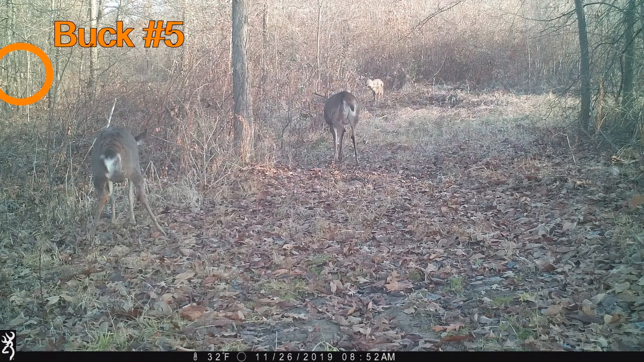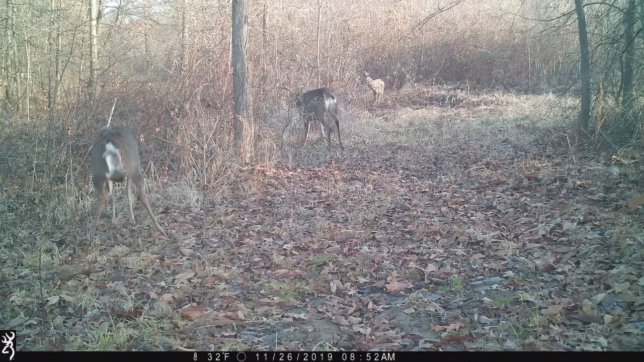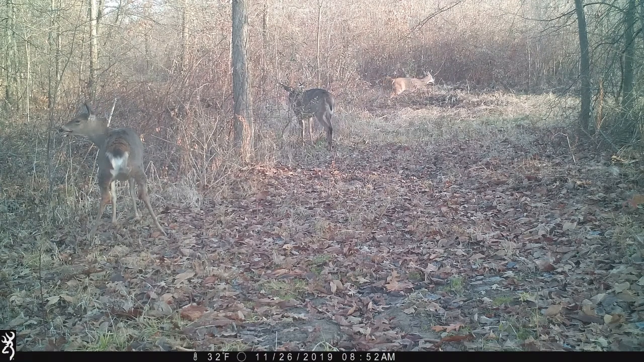And if you'll notice, the big buck, number four, and the doe, look at how hard they're breathing. I mean, they're both just trying to catch their breath because they've been running around all morning long.